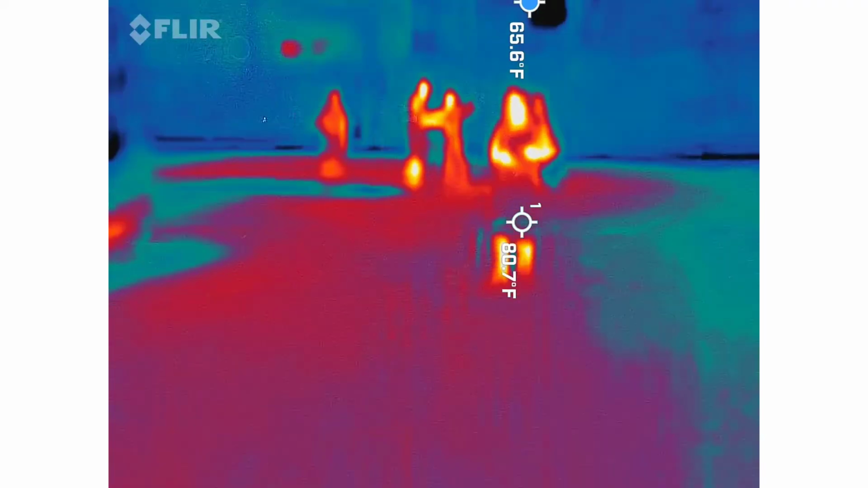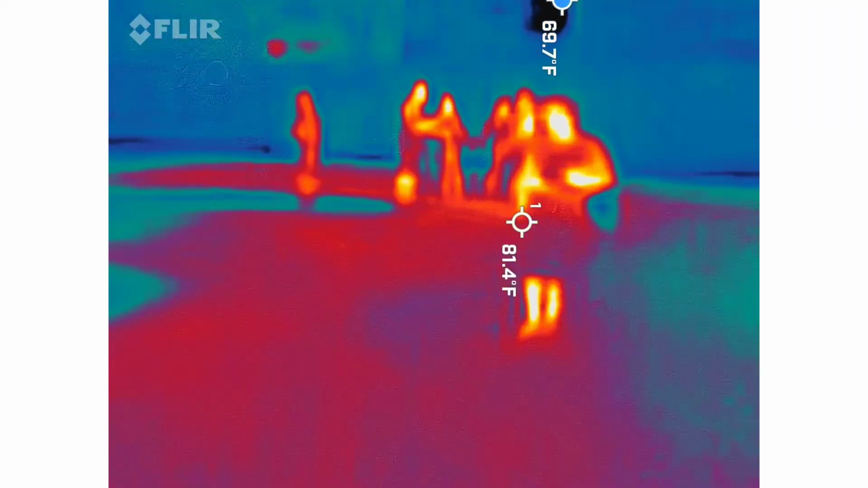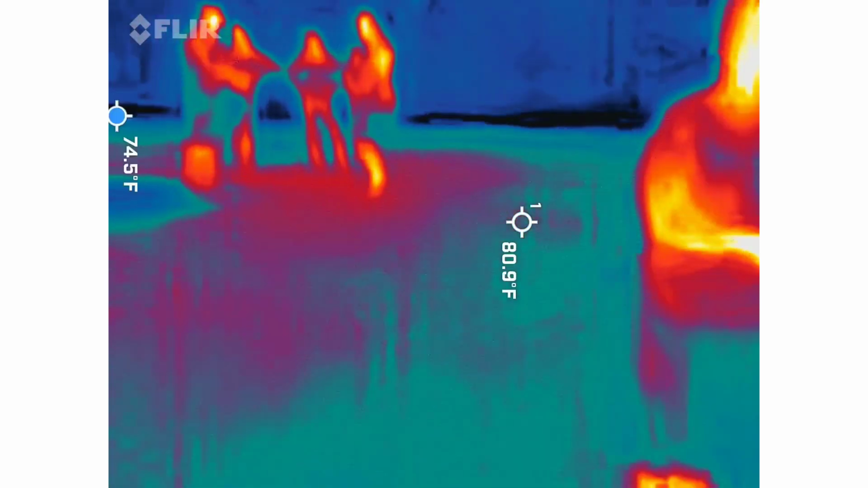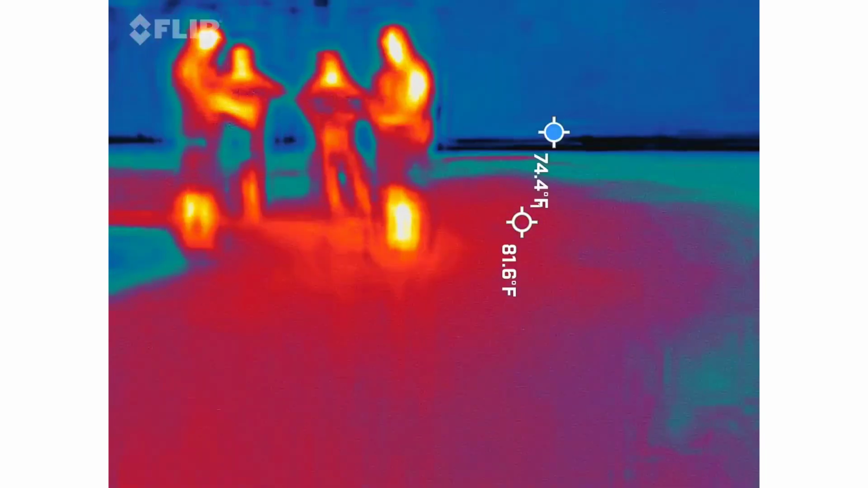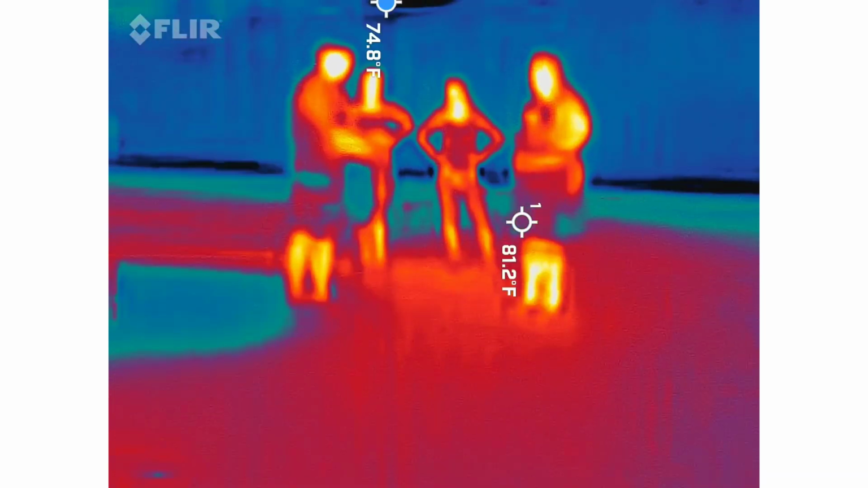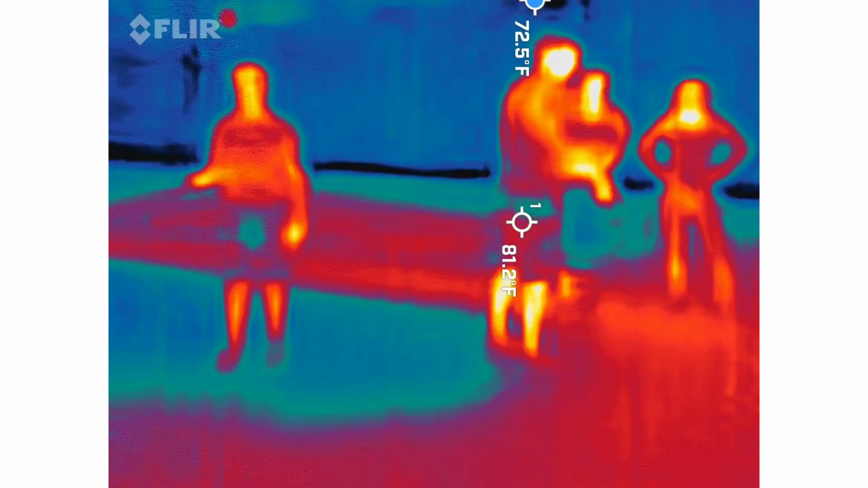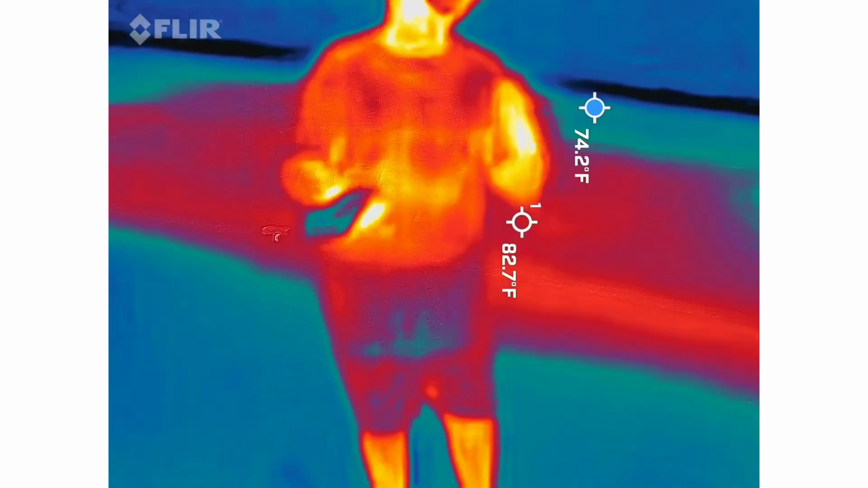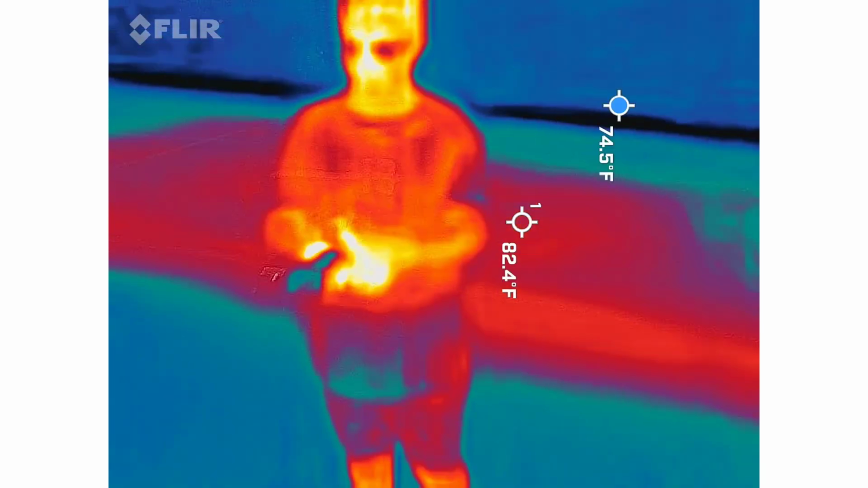Anything? I'm staying right here. Look at 913. 913? 913. A ghost keeps going around me, because I'll go like that and then they think I'm going to turn, so they run in. It keeps getting a blue reading.